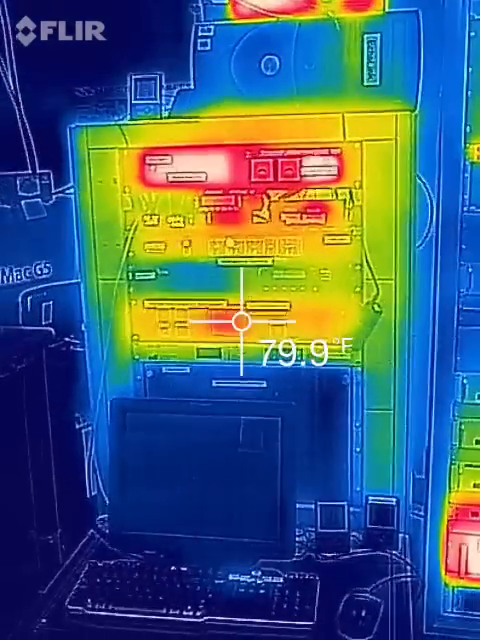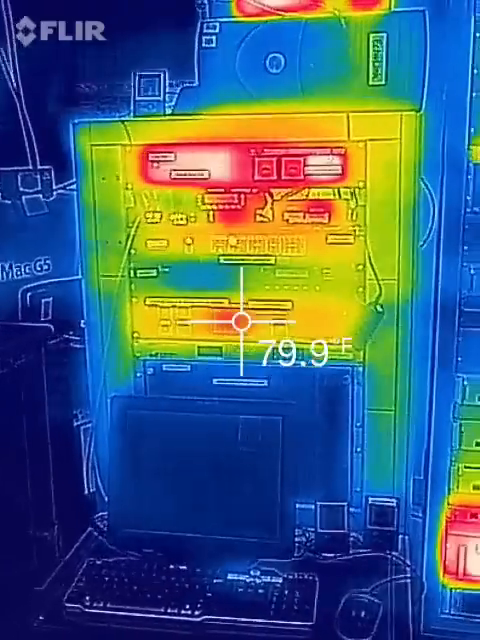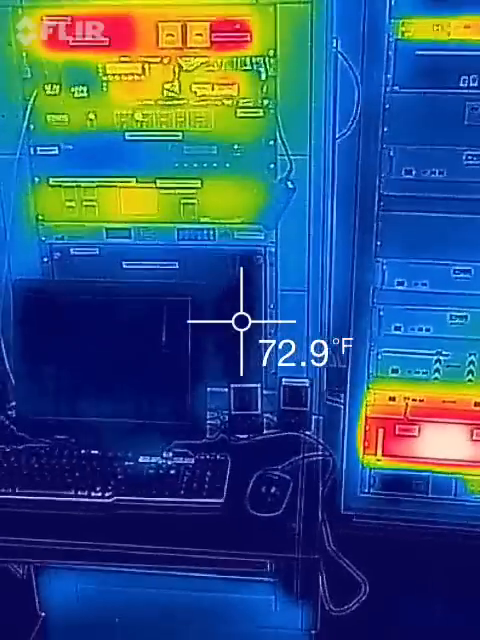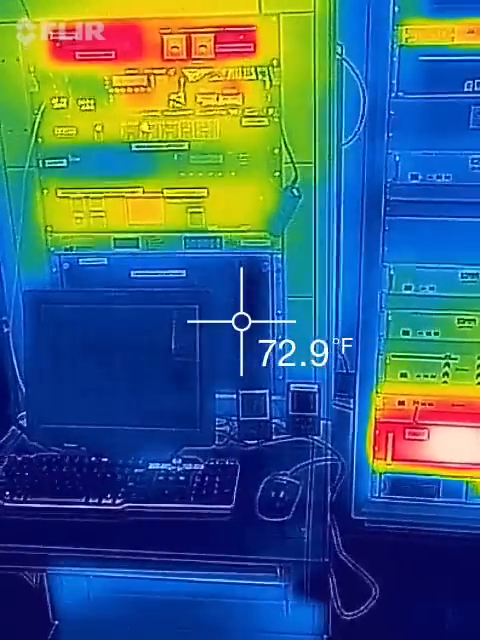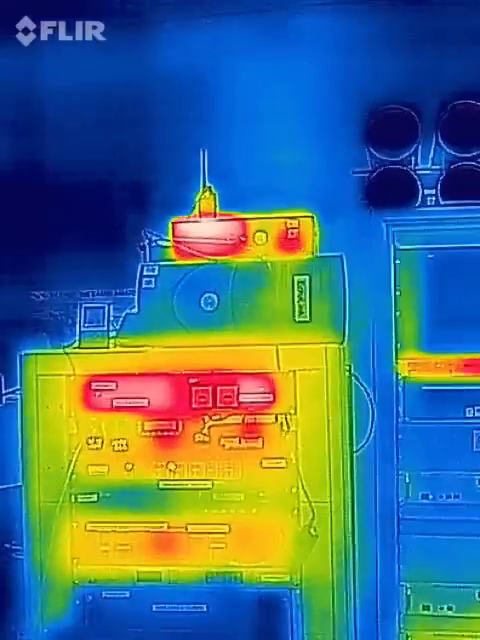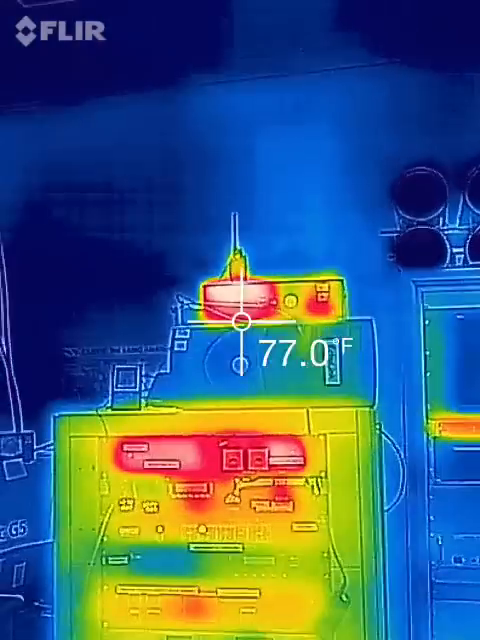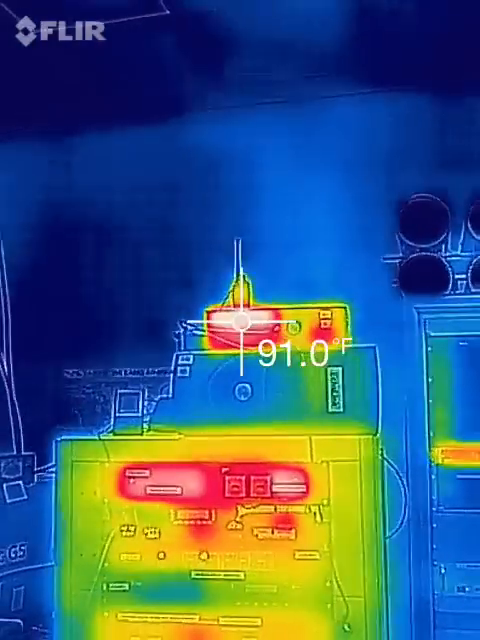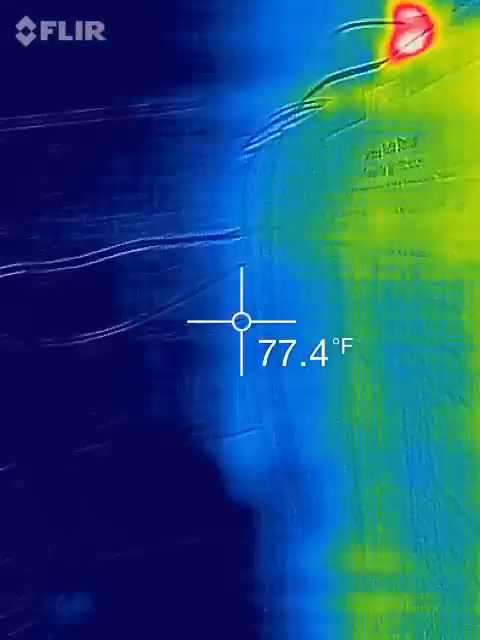And down here we have the DR1 repeater, and that's the front panel that you see at 80 degrees. Below that is a GE backup repeater that is at essentially room temperature. And on top you can see which computer is being used of the 2 computers. That's not hard to tell. And we get a 90-degree spot up there. So let's go around to the back of the rack and see what it looks like in there.